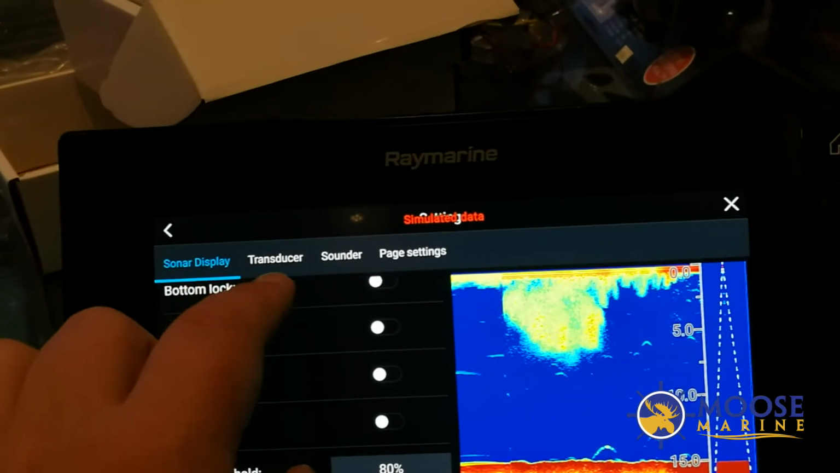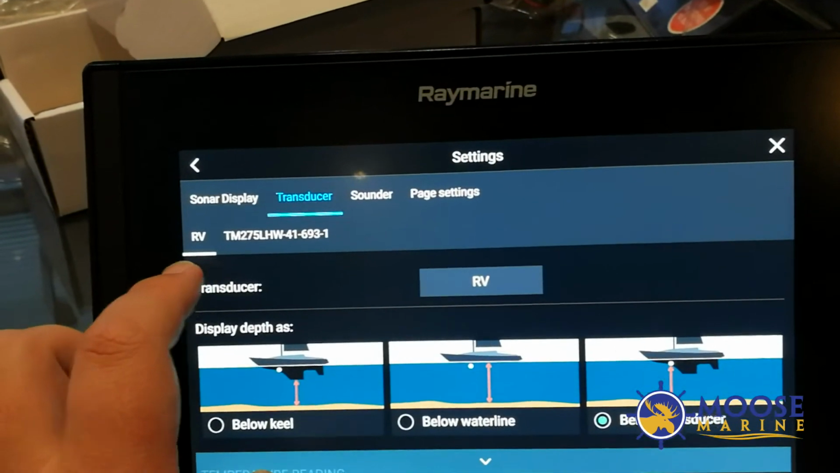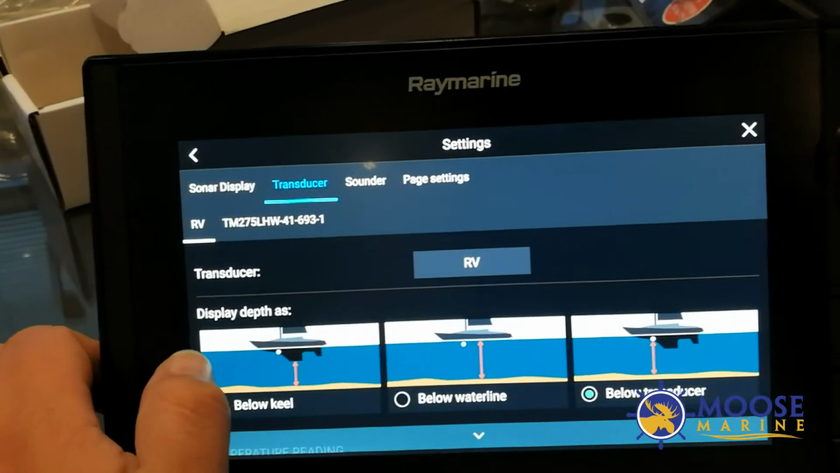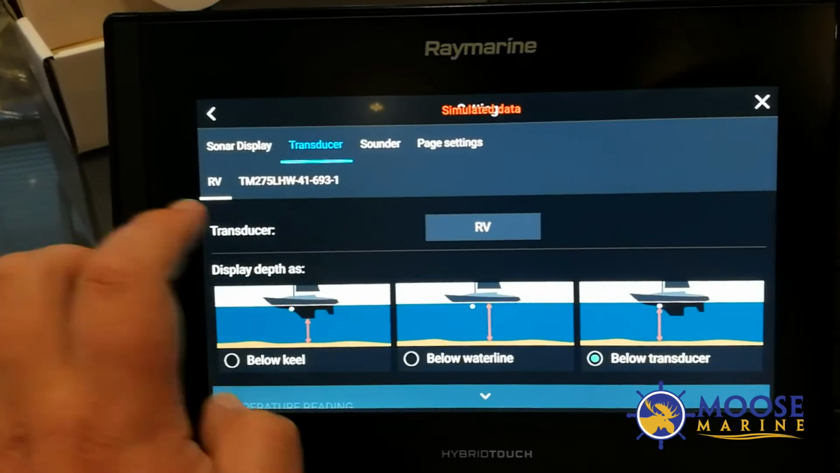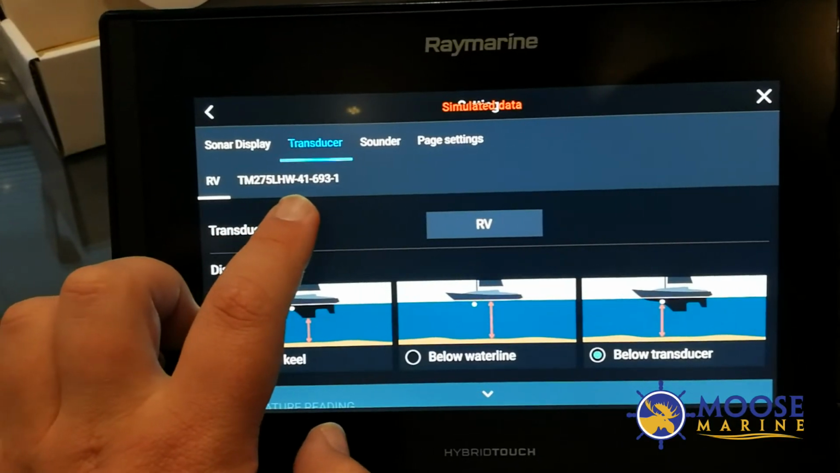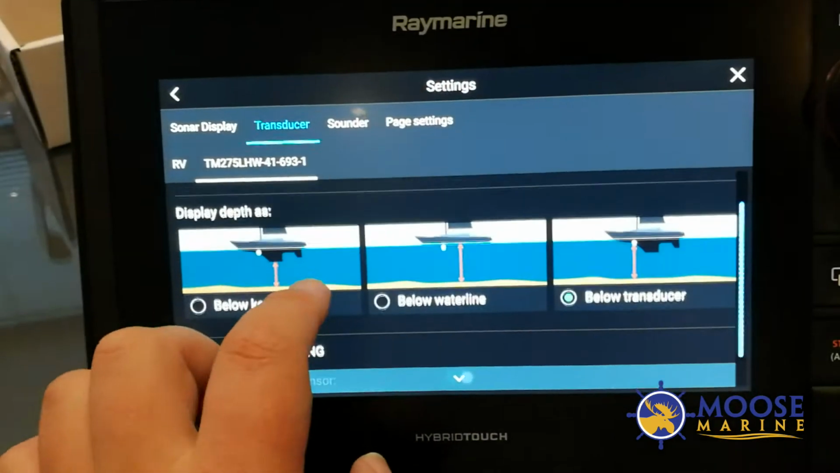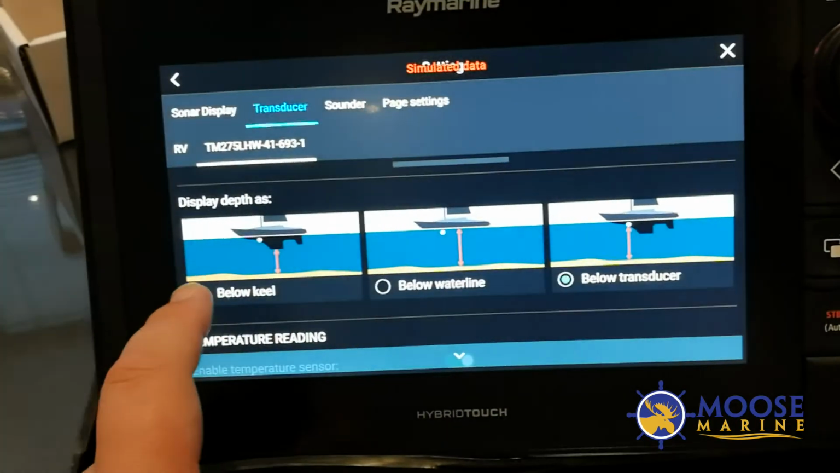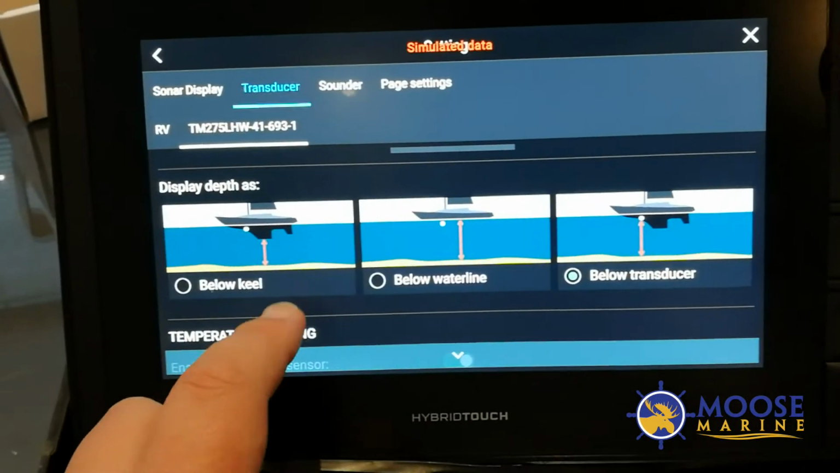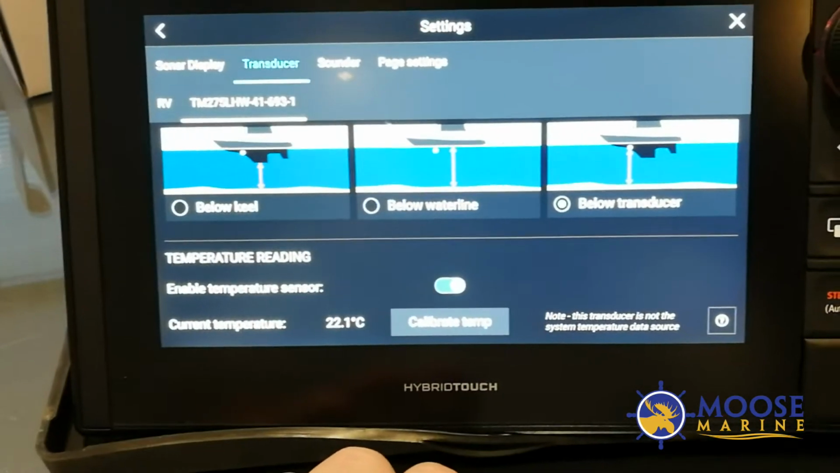So if we cruise on now to transducer selection, this allows me to select from the RV transducer, the RV100 or 200 or 300, and the built-in 1 kilowatt sonar. In this case, you've got 275 low, high, wide. I can describe where I have the transducer placed on my boat, so if I have a yacht, for example, and where I want to get my temperature source from.